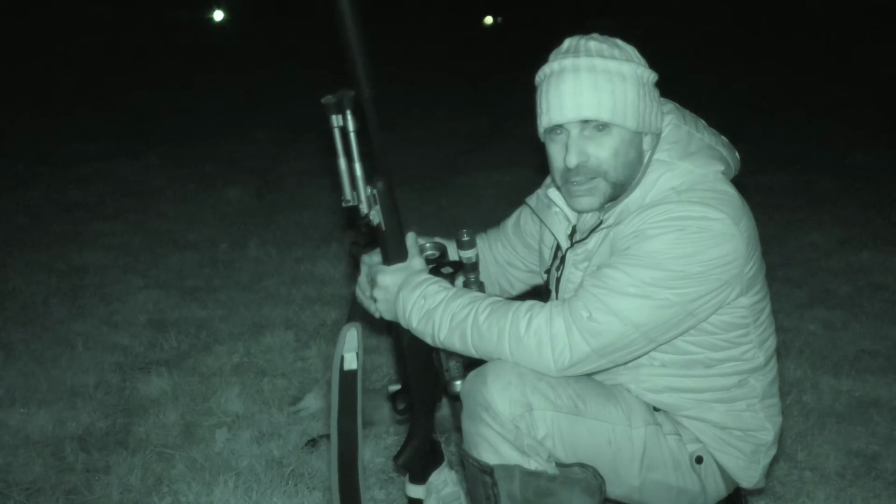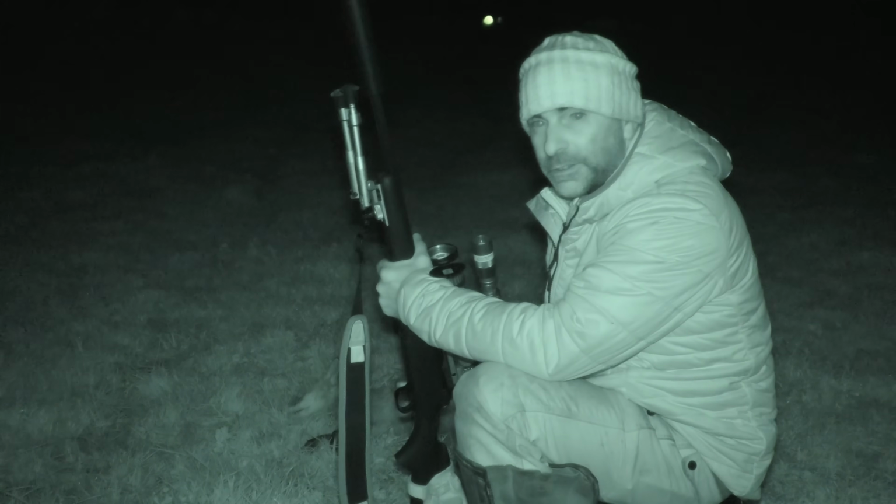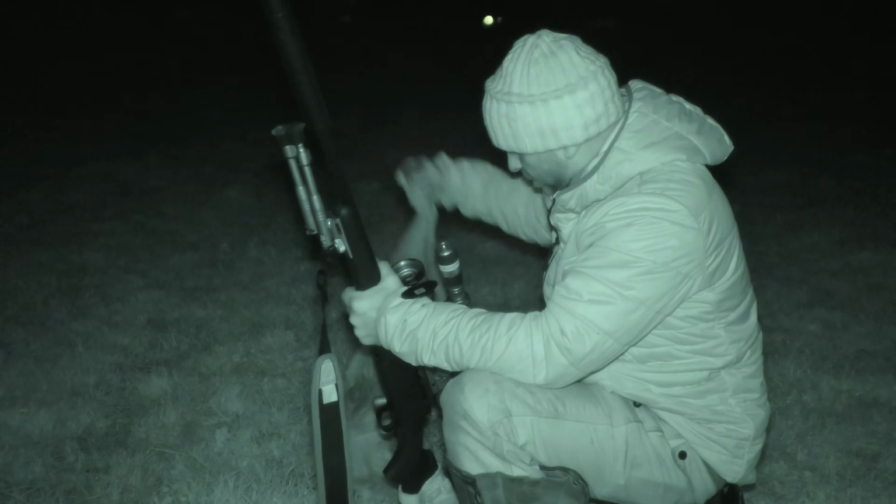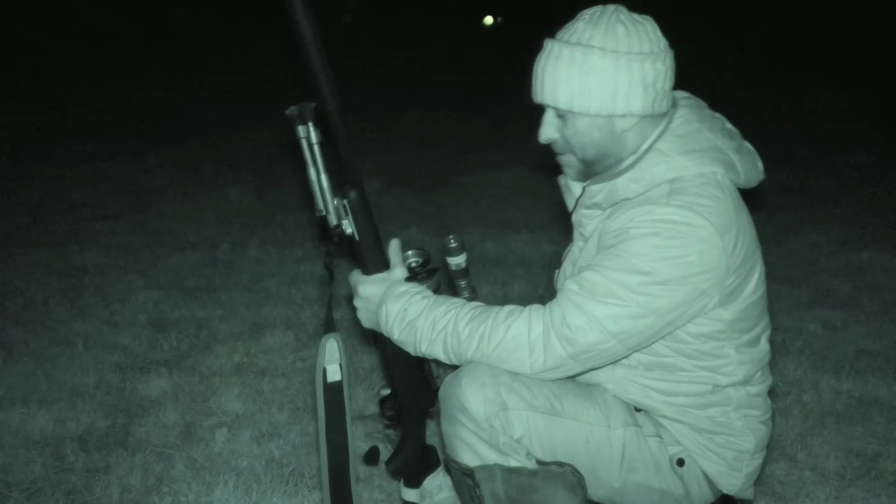Right, so that one is a vixen, and quite a decent looking little fox. Good chest shot. So second one down, happy with that.